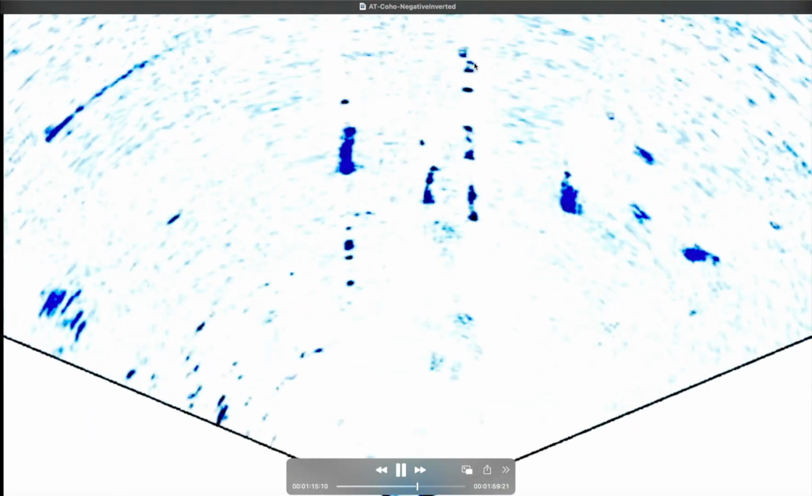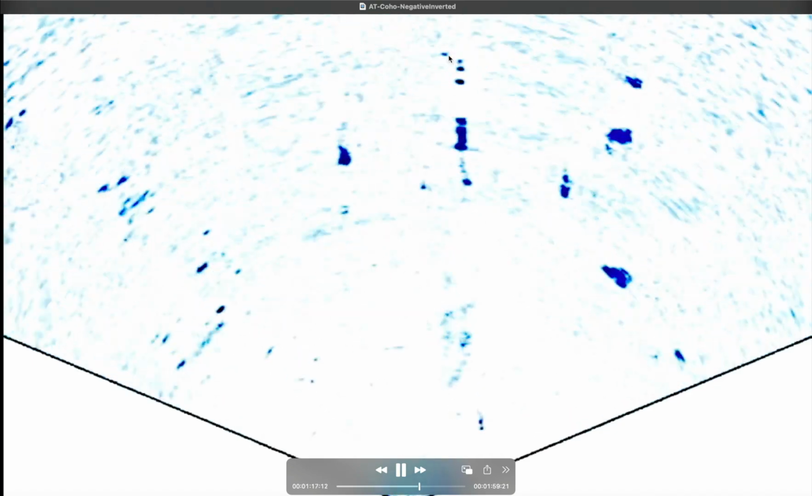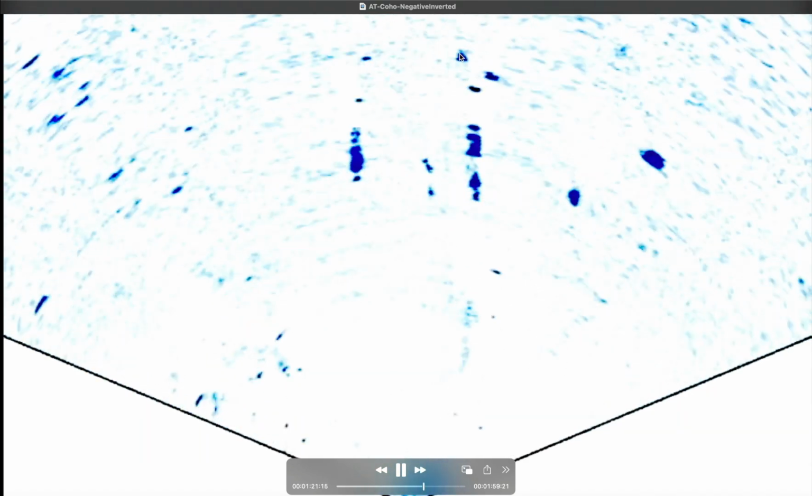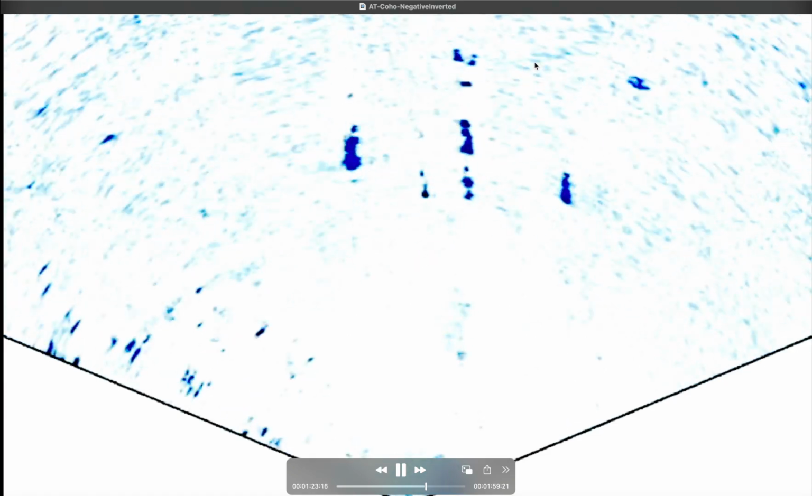See, they're still following. Right here, two of them. That's my herring right here. That's a fish. That's a coho. Still following it.